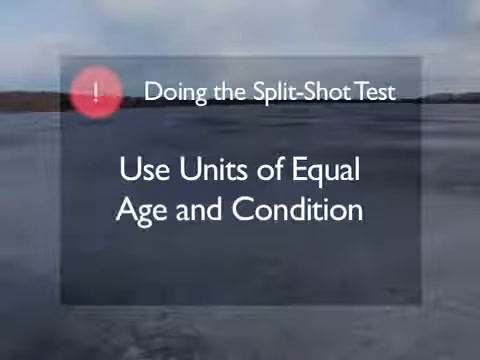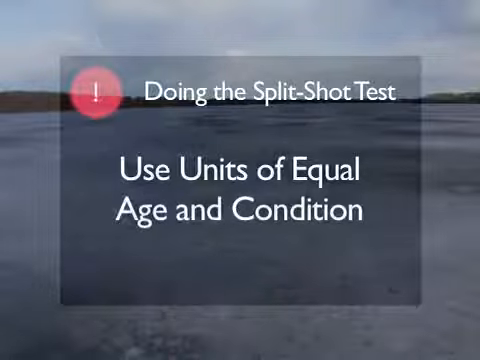First off, you want to use units of equal age. The last thing you want to do is compare a 10-year-old system to one that just came out of the box. And they don't have to be new systems. Just keeping them the same approximate age is another way of keeping things fair. Now let's get started.